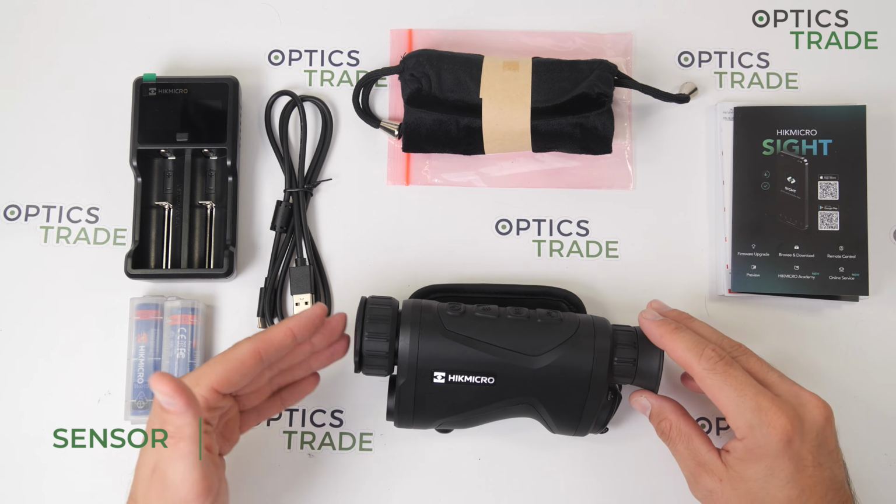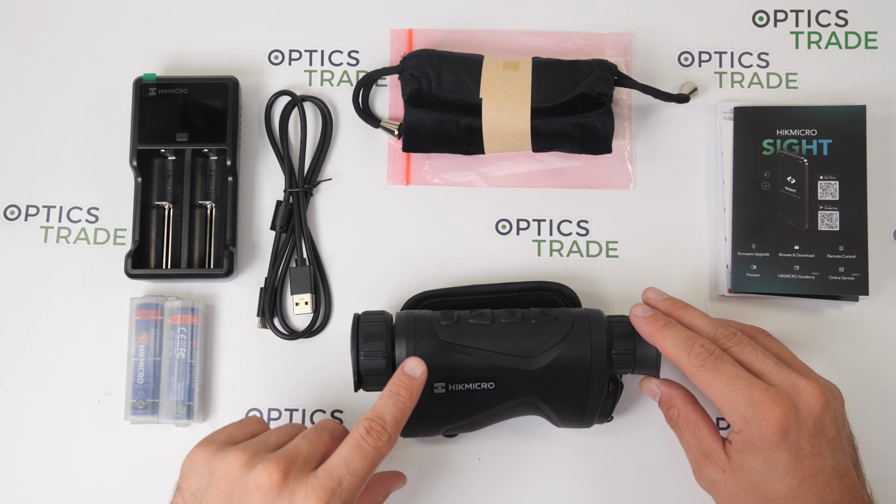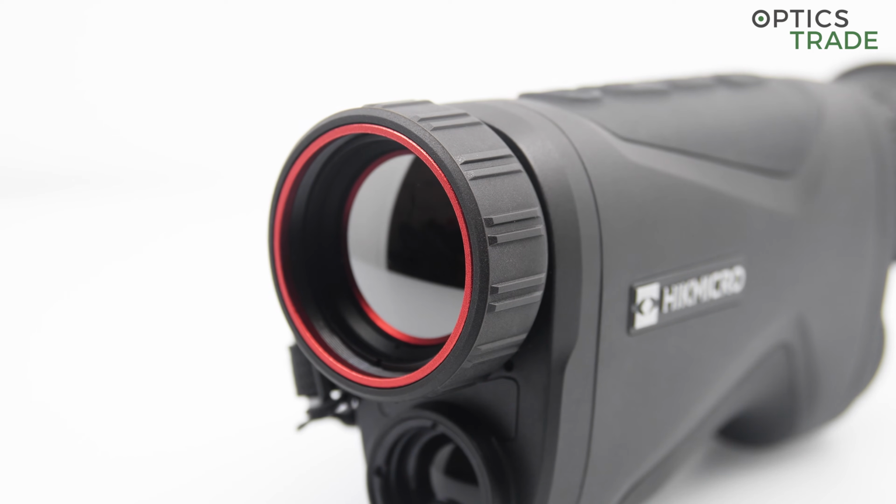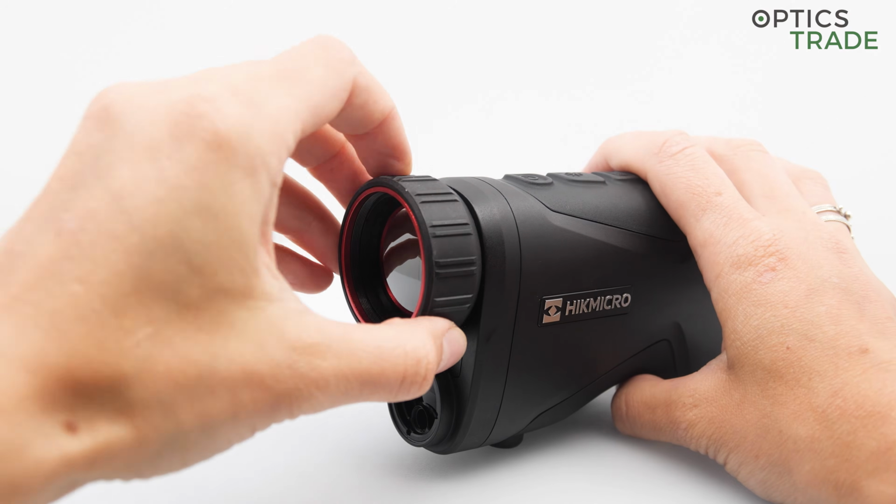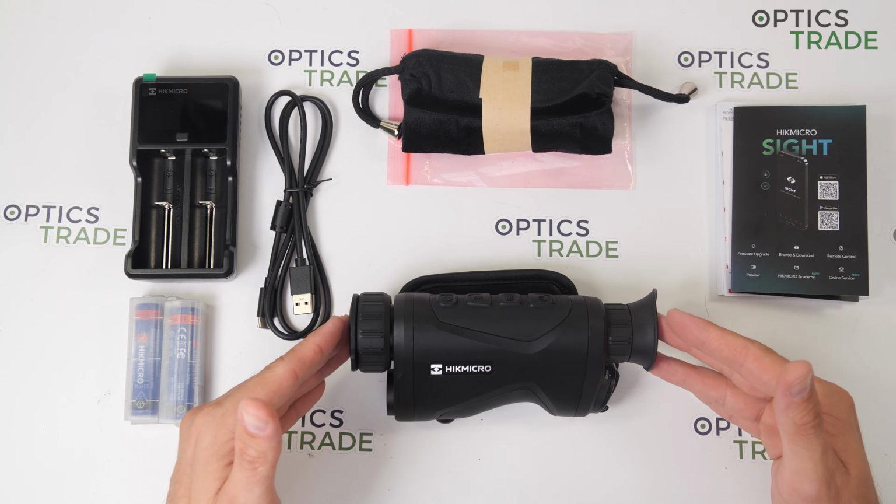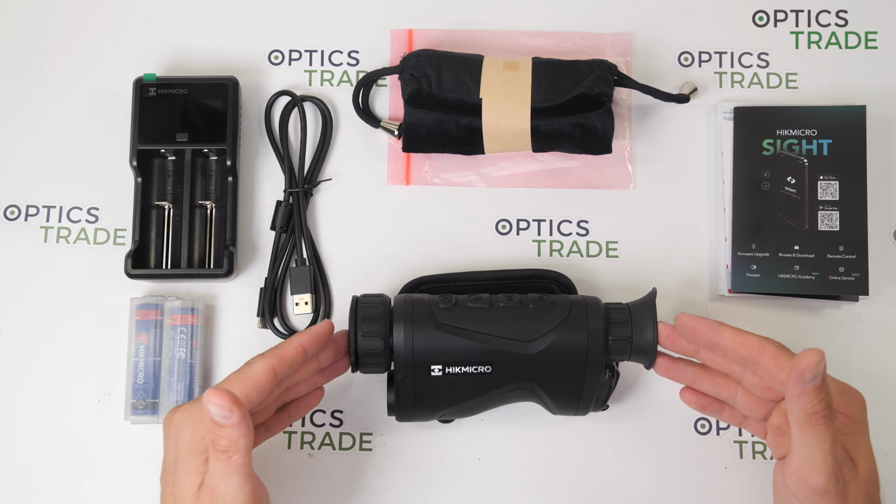Okay, now for the sensor. Inside is a Vox uncooled sensor with a resolution of 384 by 288 pixels, and the pixel size is 12 microns. The refresh rate is 50 Hz, so you have a really smooth picture when observing, and the NETD, or the sensitivity of the device, or the minimal detectable temperature difference, is less than 20 millikelvins, which is really good, and because of that you really get a detail-rich image.